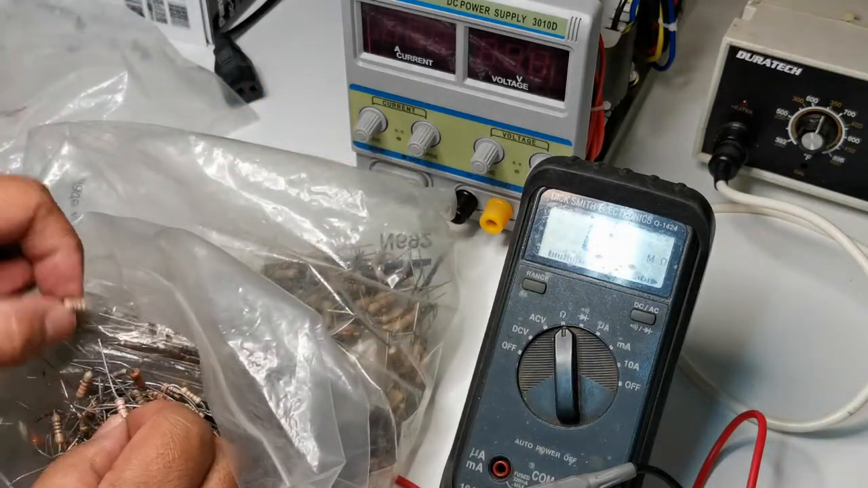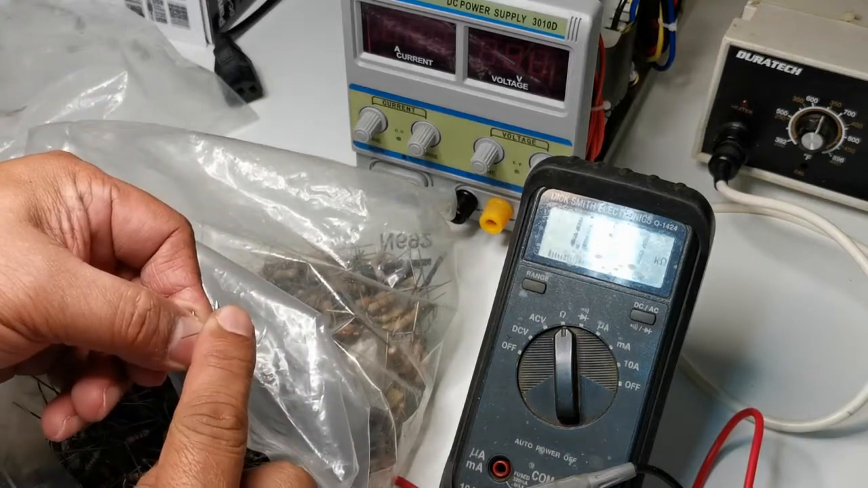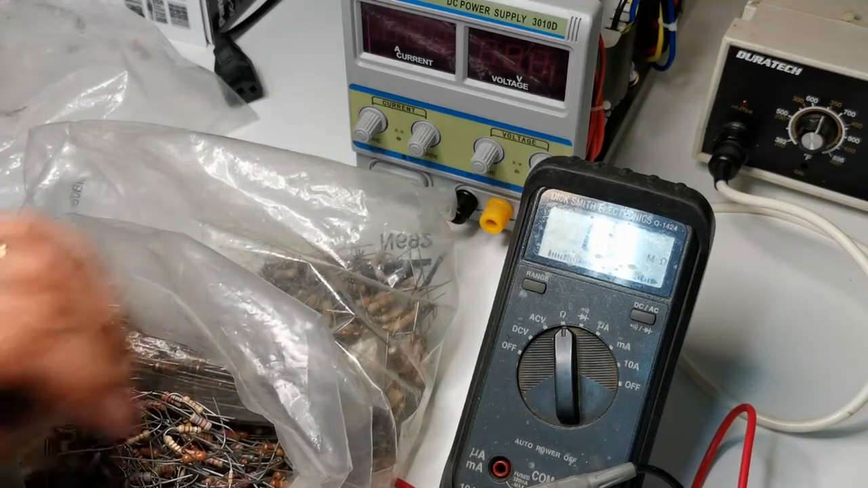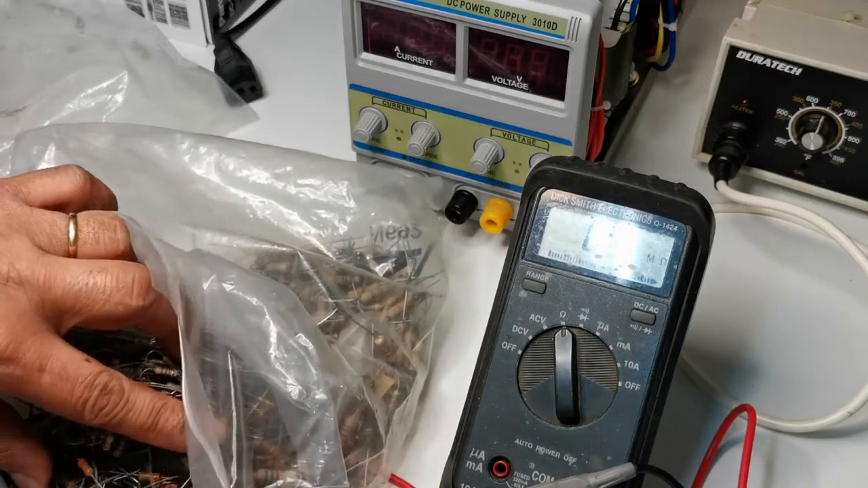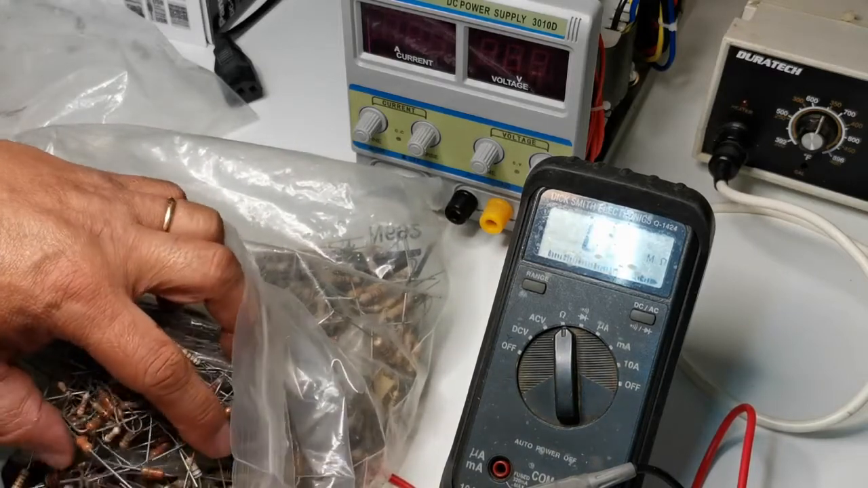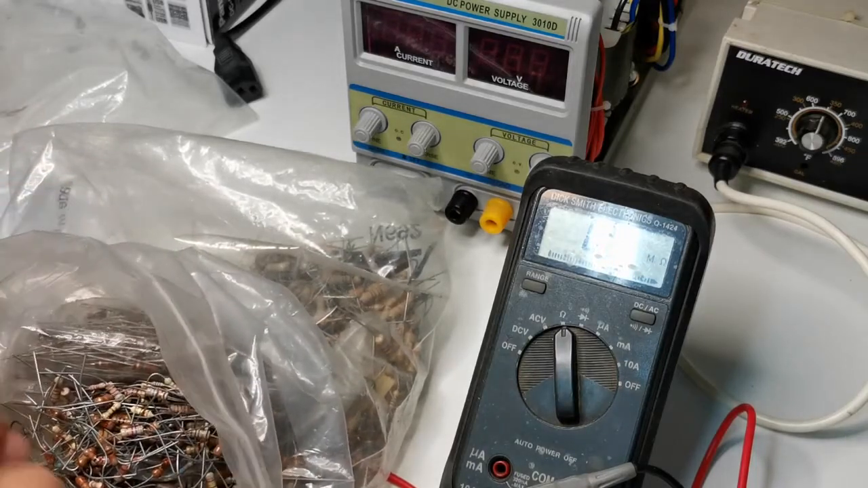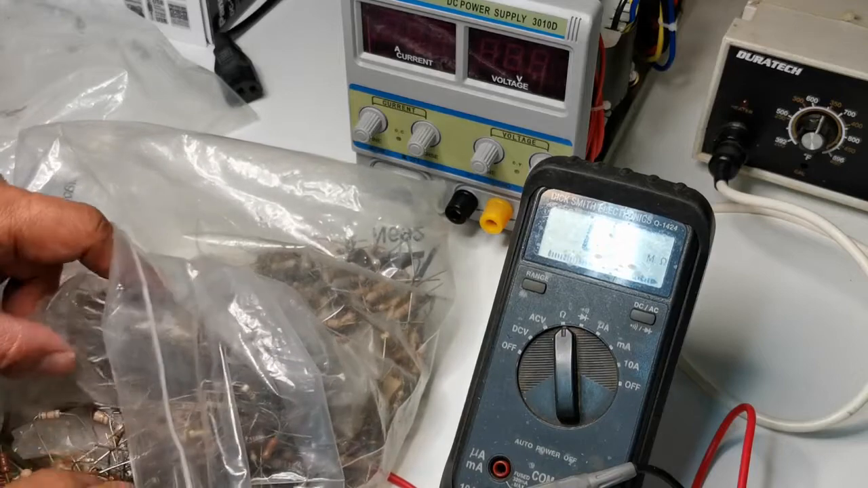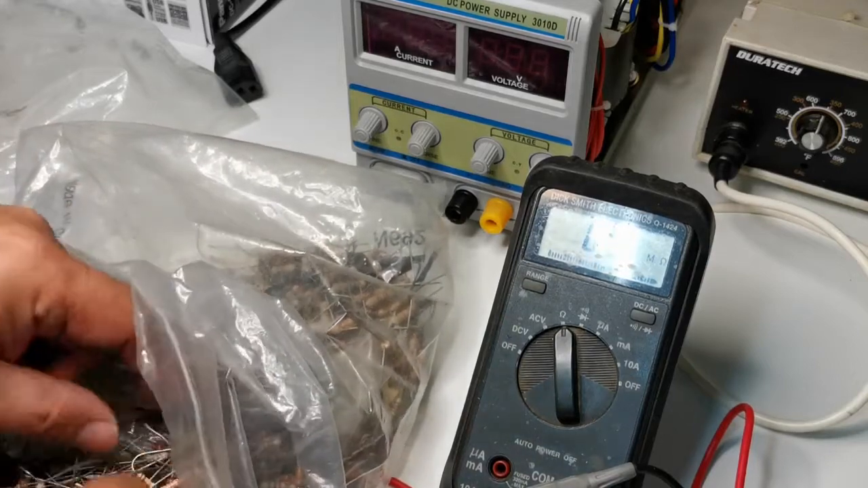This is, I think, 1.8K. Yeah, 1.8K, very close. Let's see what else. Oh dear, too many resistors. This 1.8K. We're looking for brown, black, and red.